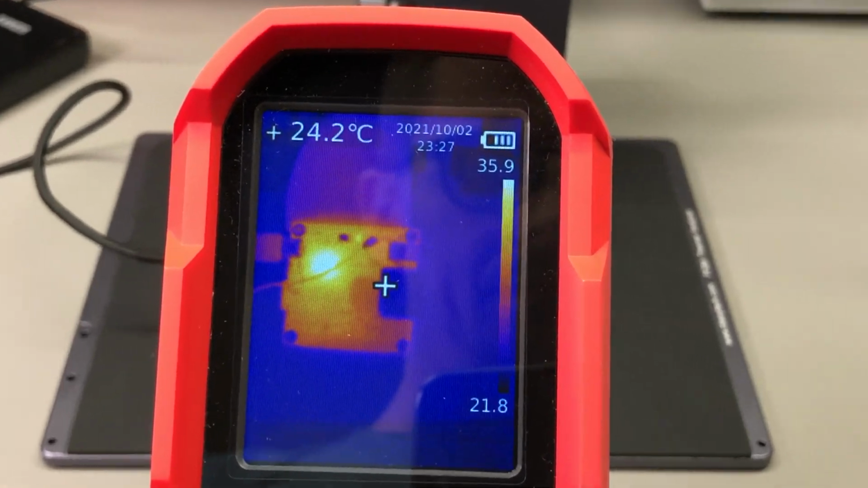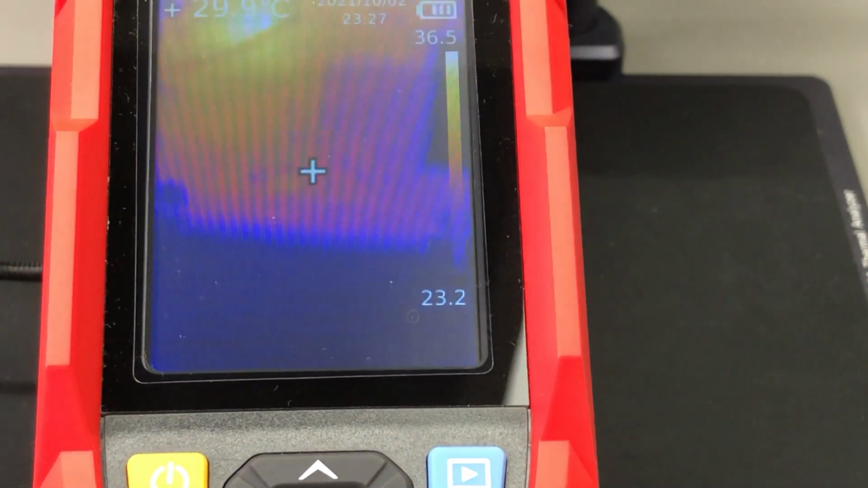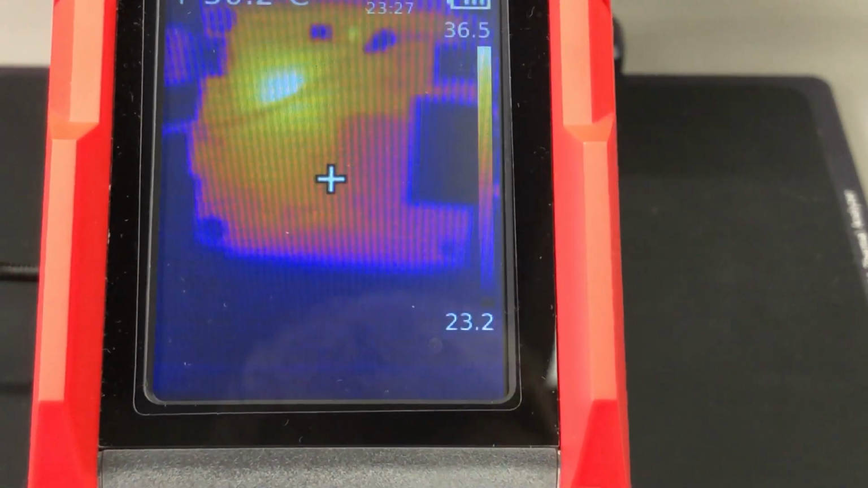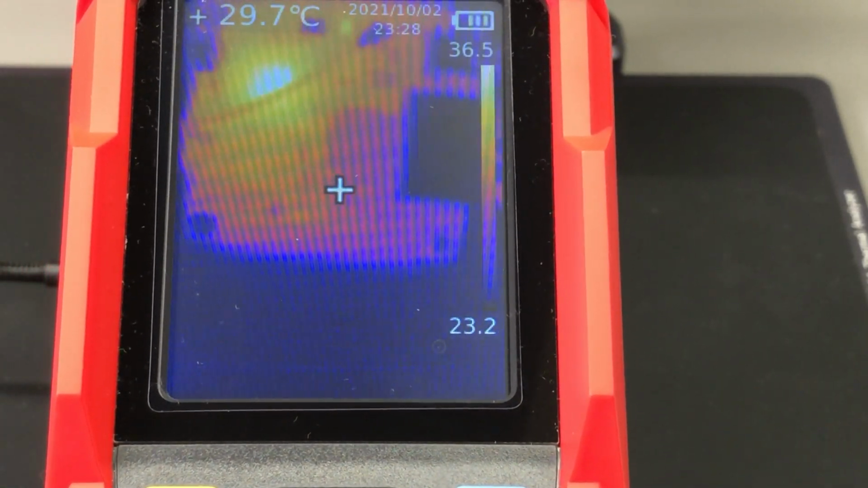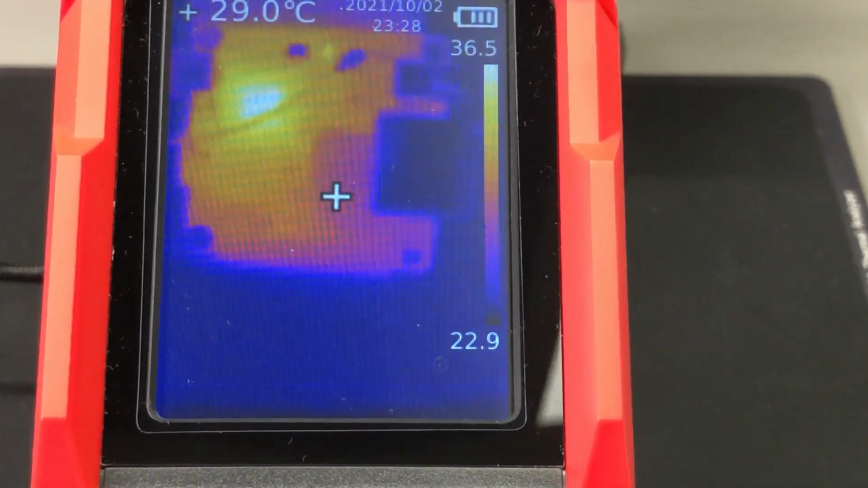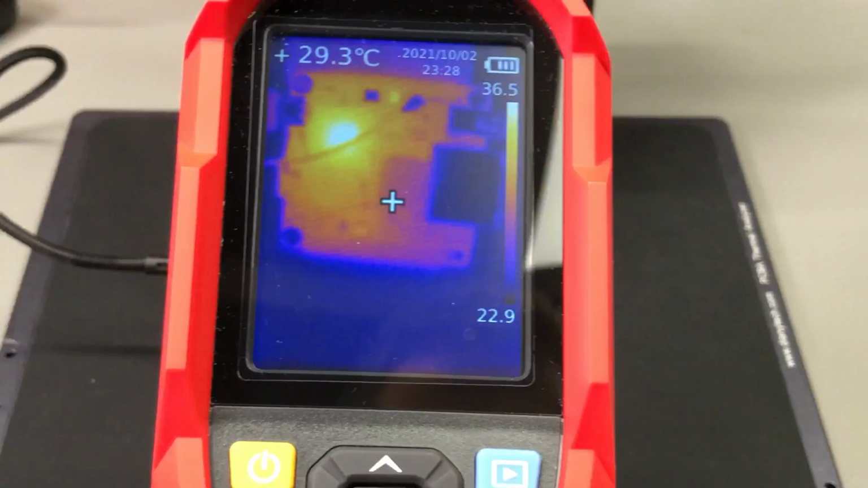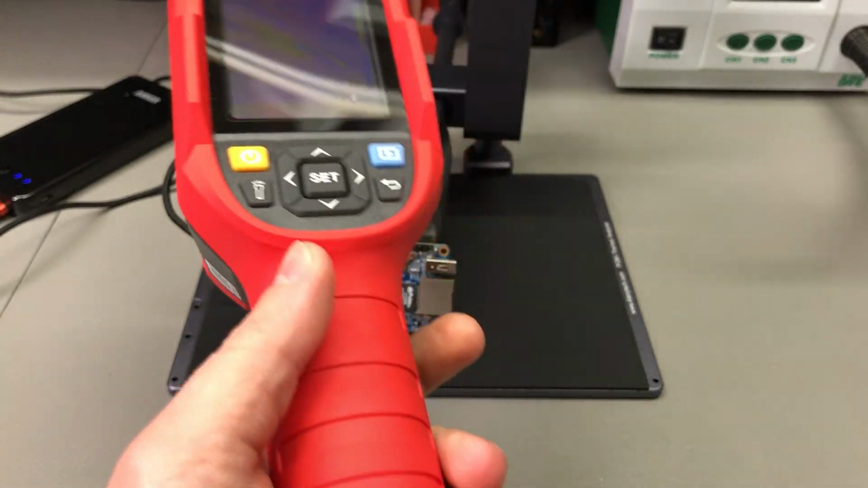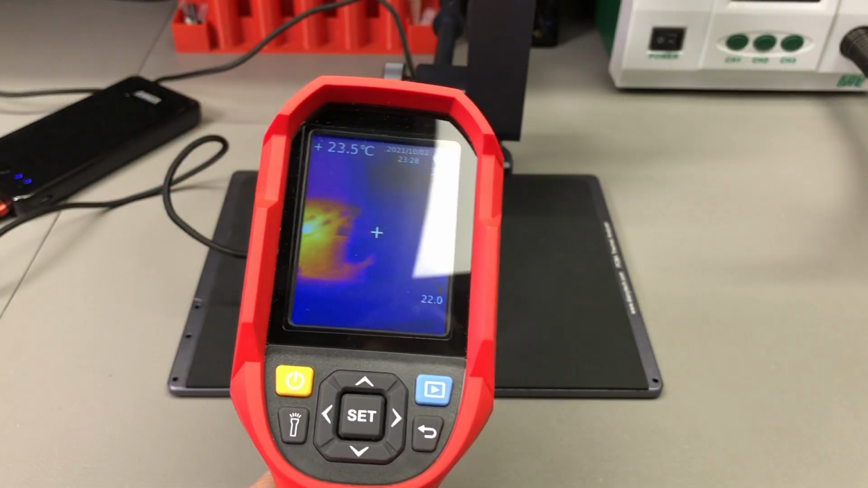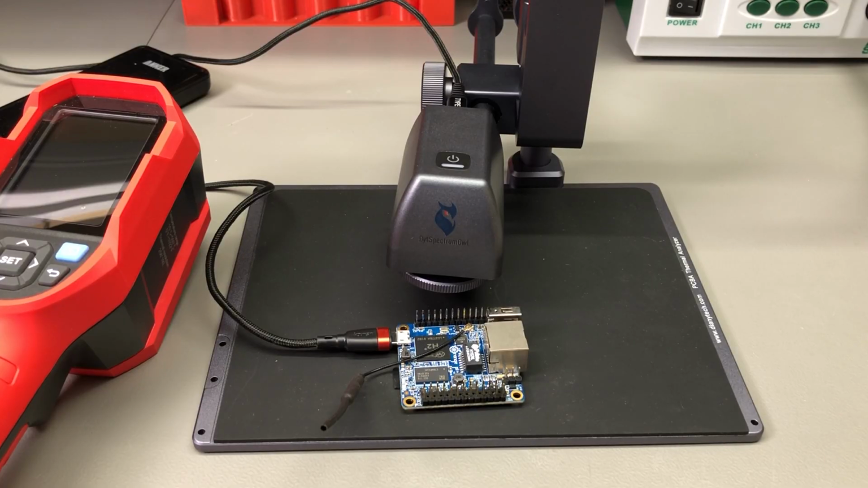You'll have to mess around and get yourself a special zinc selenide IR transparent lens like I did, but then you'd also have to design some kind of holder and adjustment ring for the lens and fit it over the camera. And once you've done that, you still don't have the software that enables you to do all of these measurements. So don't get me wrong, this Unity thermal camera, which I reviewed in a previous video, is still a great general purpose inspection thermal camera, but for PCB inspection it's clearly outperformed by this SpectrumOwl specially designed camera.